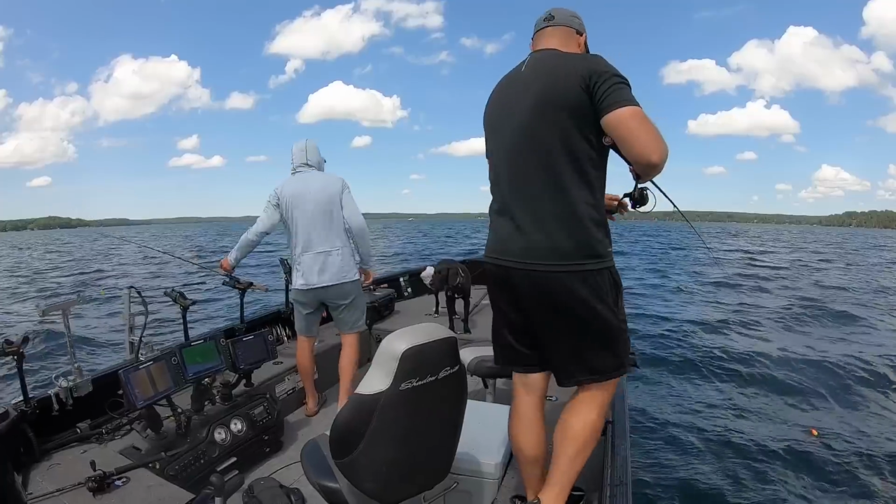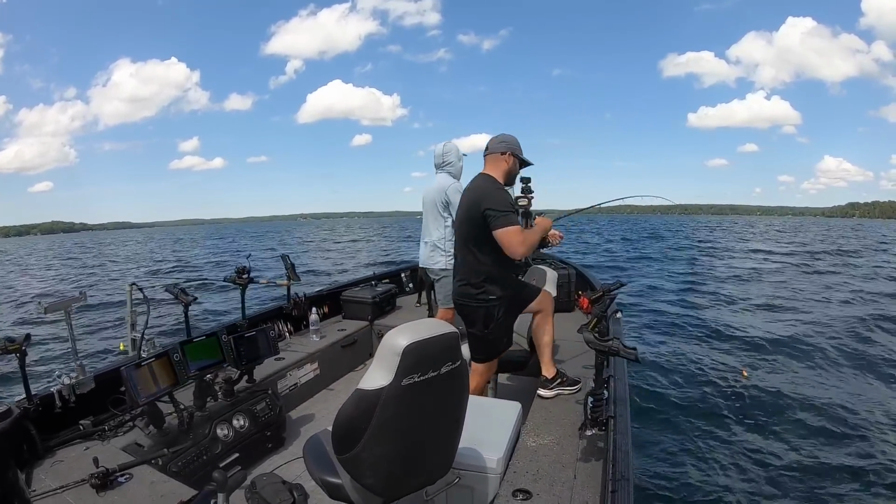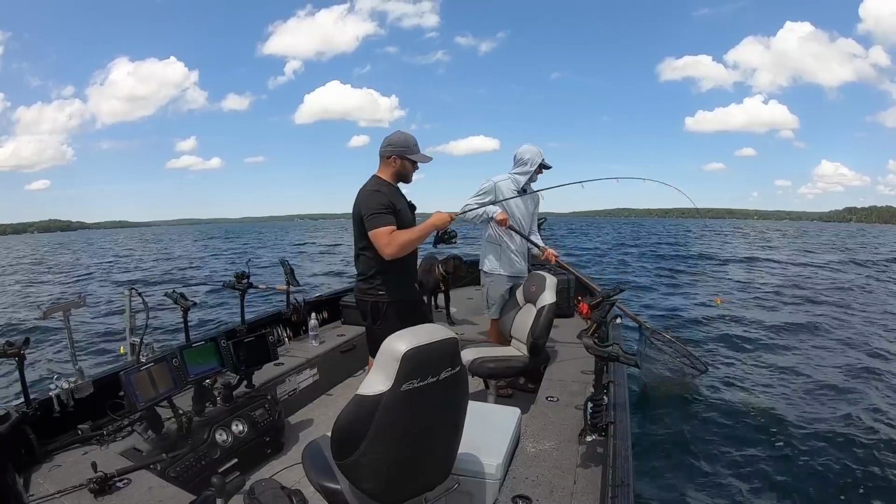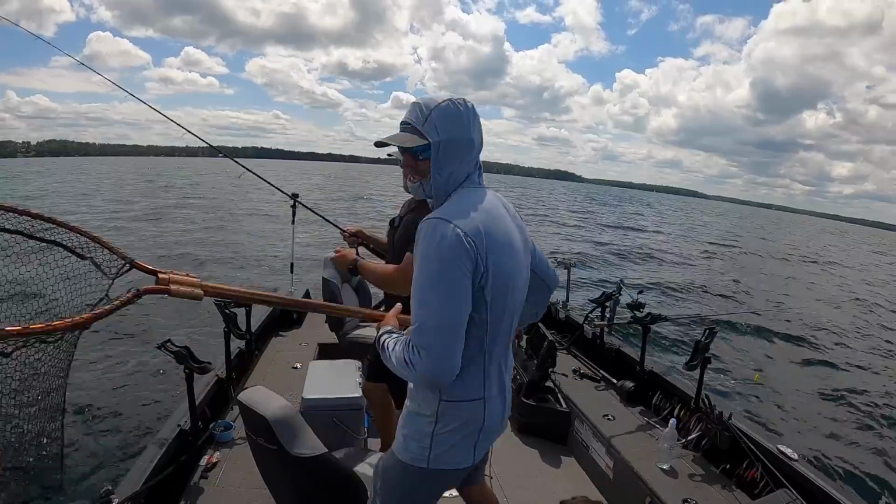And there we go. And we're putting crawlers on the old slip bobber. Yeah, I was going to say, at least it's a little different. I mean, you've seen a million videos of us slip bobber and leech. At least today's crawler is slightly different. Yeah. Different game. It's just totally different.